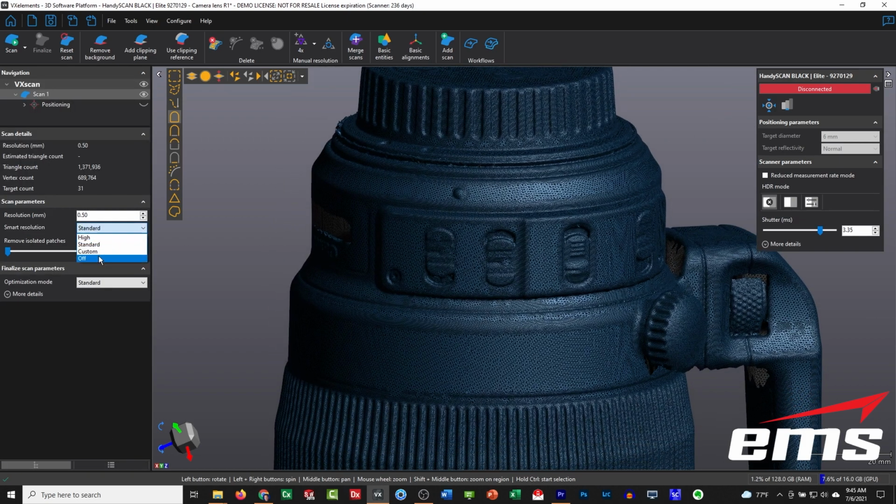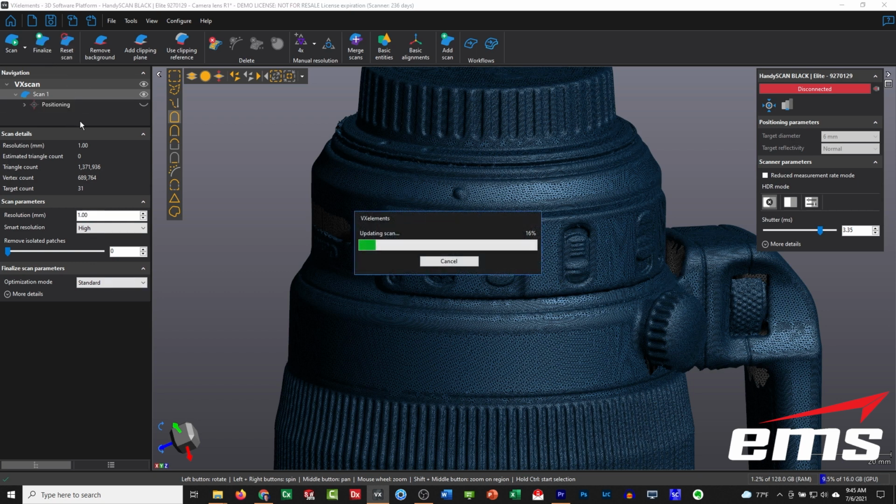Now let's kick it up to high, but let's change our count to 1 millimeter. High will do a factor up to 2x, so if we're at 1 millimeter, we'll still be able to achieve down to 0.25 millimeters. It could be 1 millimeter, a 1/2 millimeter, or a 1/4 millimeter.